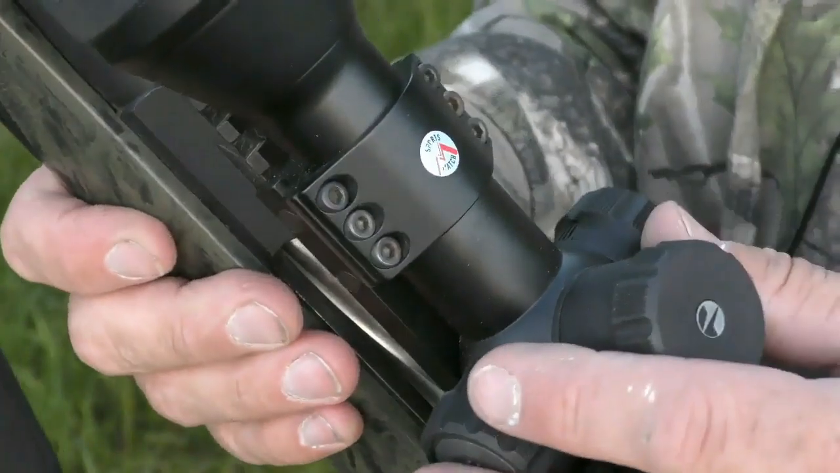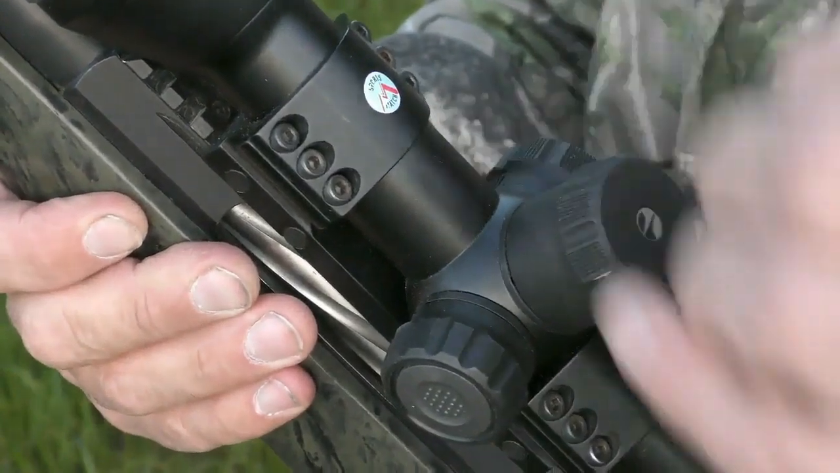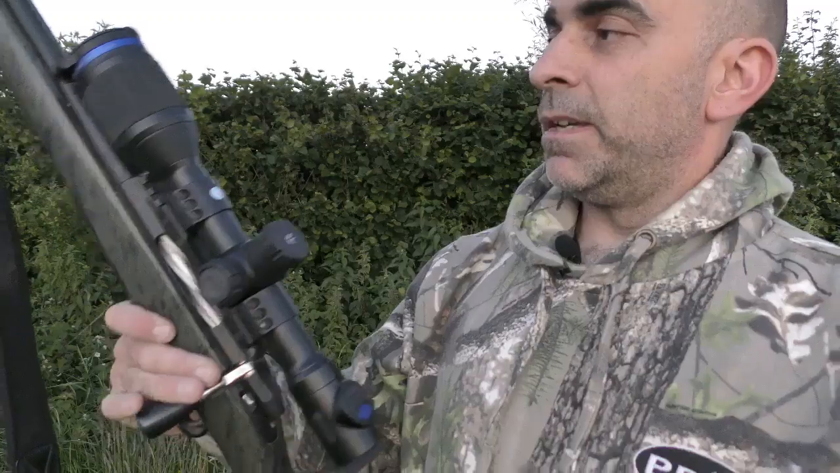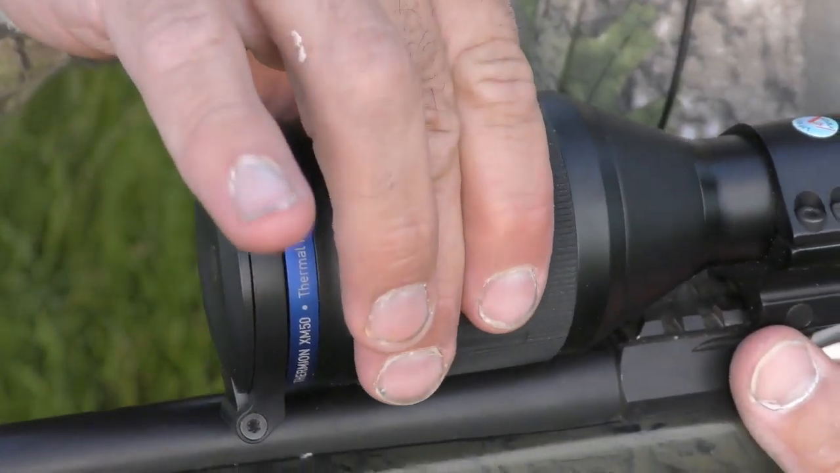So mounting the scope to the rifle is very straightforward. It's just a standard 30mm scope mount. In this case we're using Sports Match mounts. I rather like them. I always use those on my rifles. Focusing is done on the eyepiece, just like on some day scopes. So that's a very quick rundown of the scope itself. Let's go and zero it.